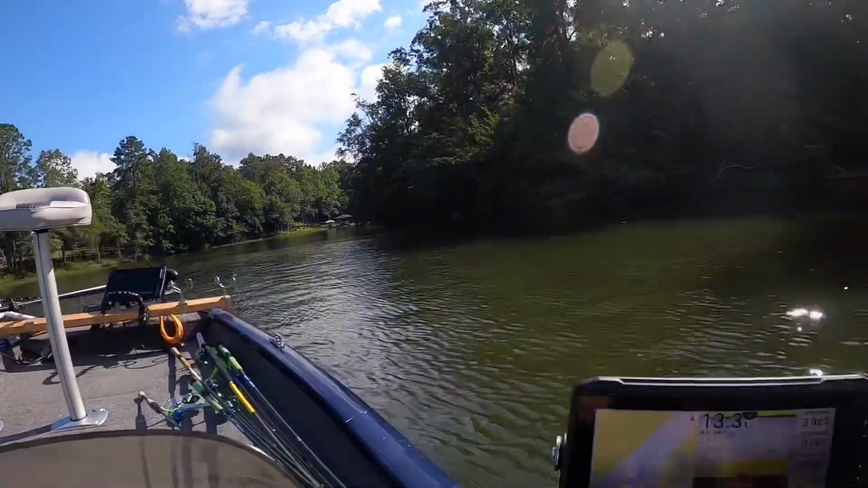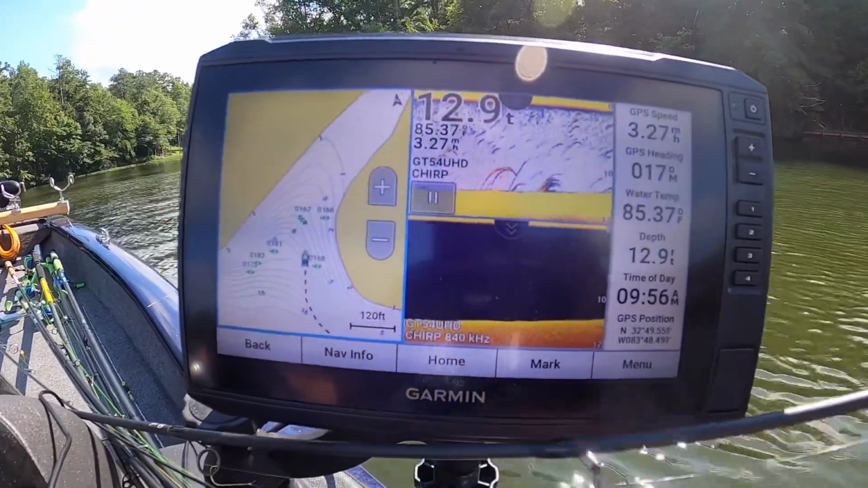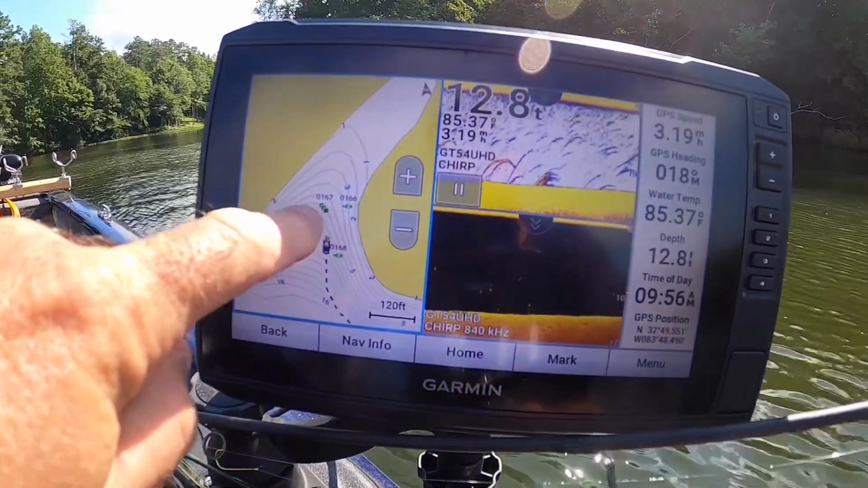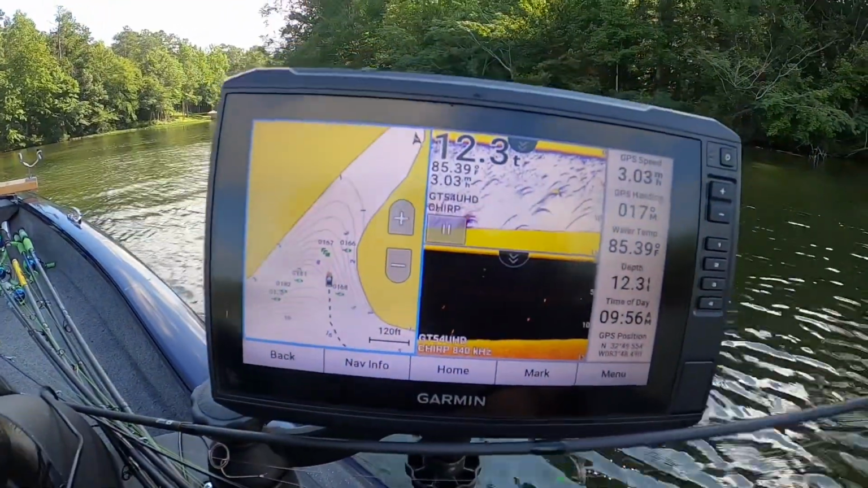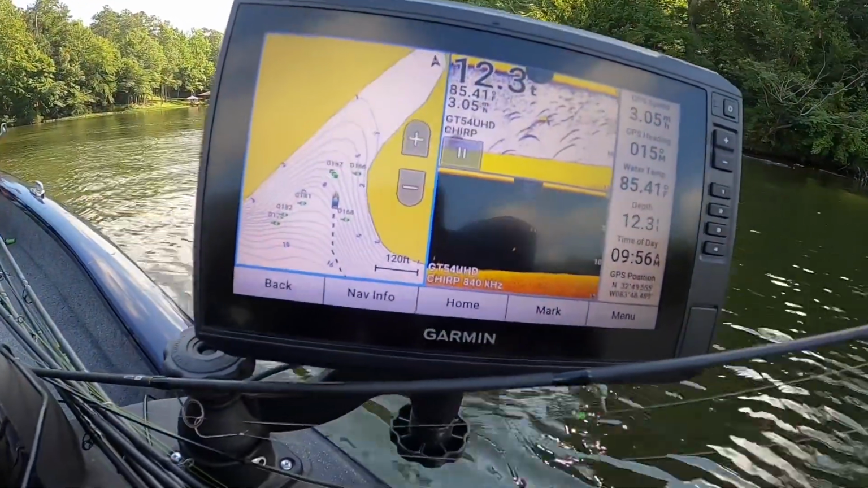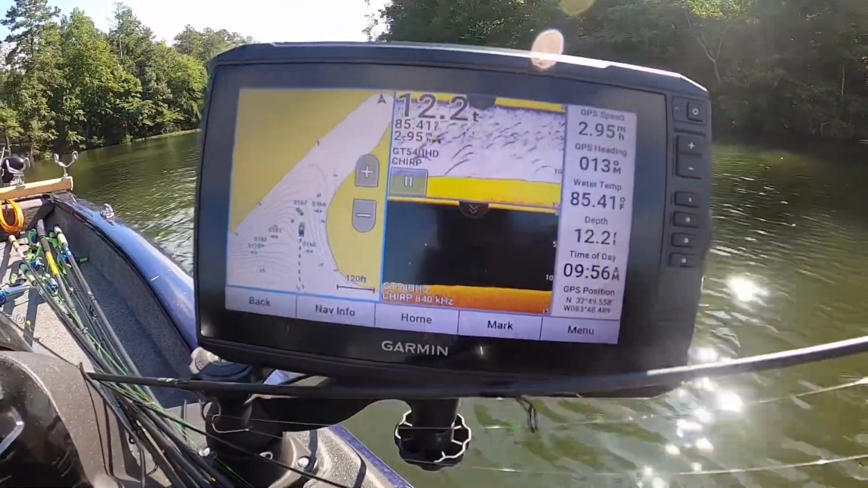Show you what I'm looking at here. So I'm kind of aiming for that brush pile. It's kind of hard to do with camera in your hand and marker buoy and all this good stuff.